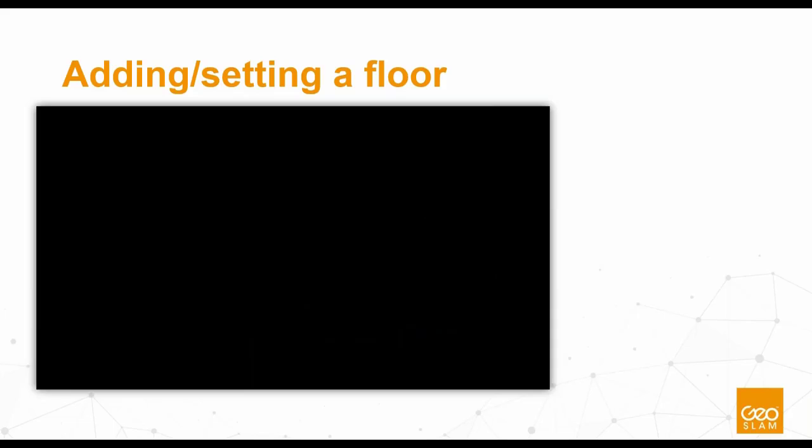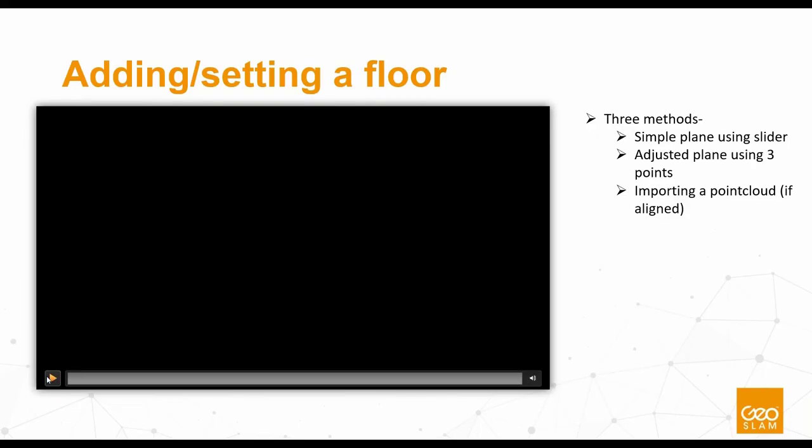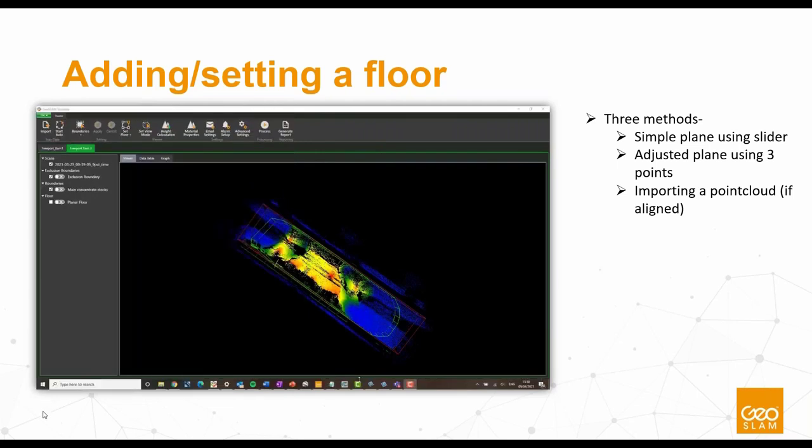The same goes for adding the floor. Again, a straightforward mechanism. There's three main methods that we use for this. A simple plane using a slider, an adjusted plane using 3 points, or importing a whole point cloud of that area without the stockpile. So if you have a scan of the area without the stockpile, that's what you tend to import there.